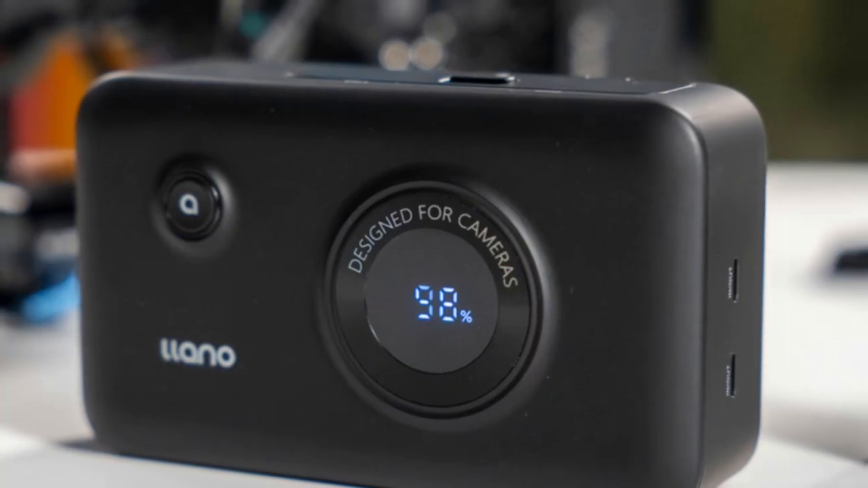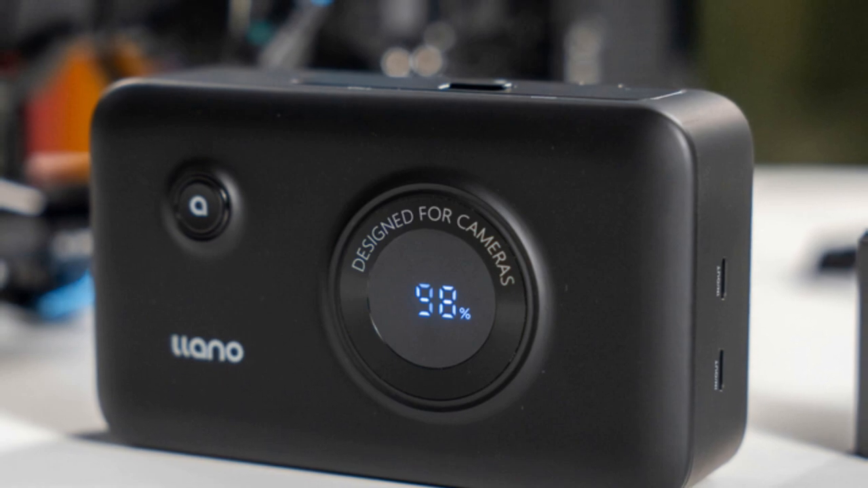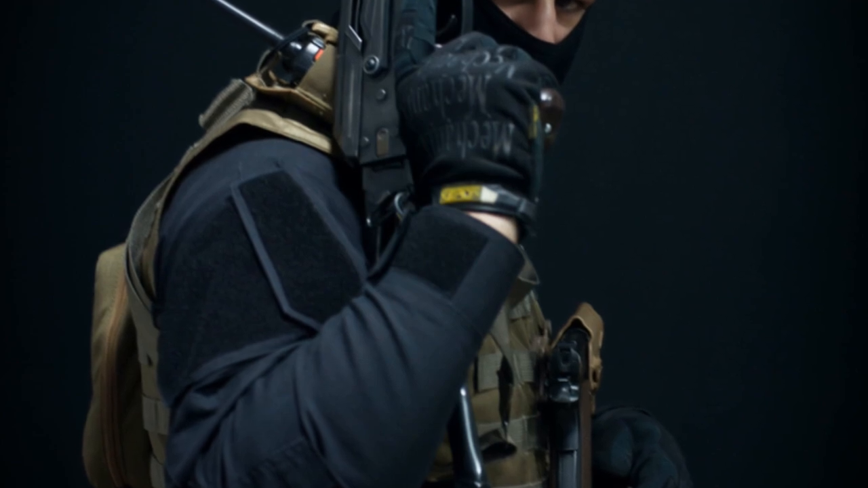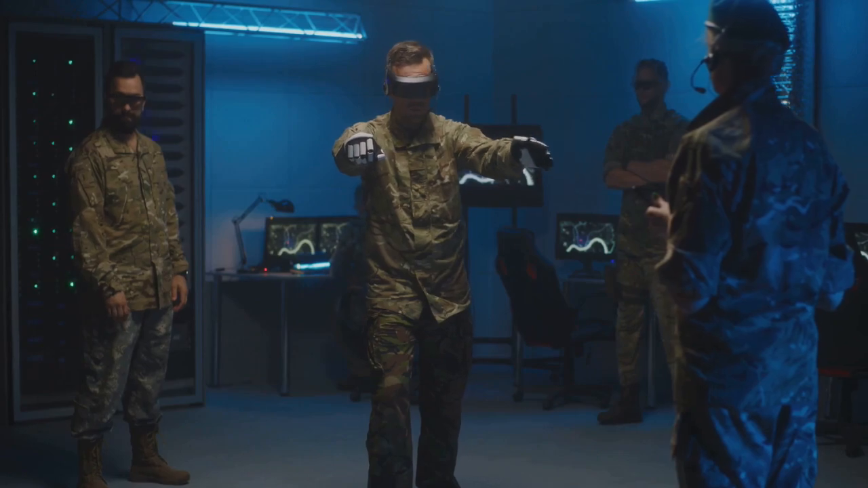Battery life offers up to 8 hours of continuous operation on advanced rechargeable battery packs. Weight, weighs around 220 grams, combining durability and convenience. Special features: advanced augmented reality overlays and display elements, waterproof and dustproof to military standards.